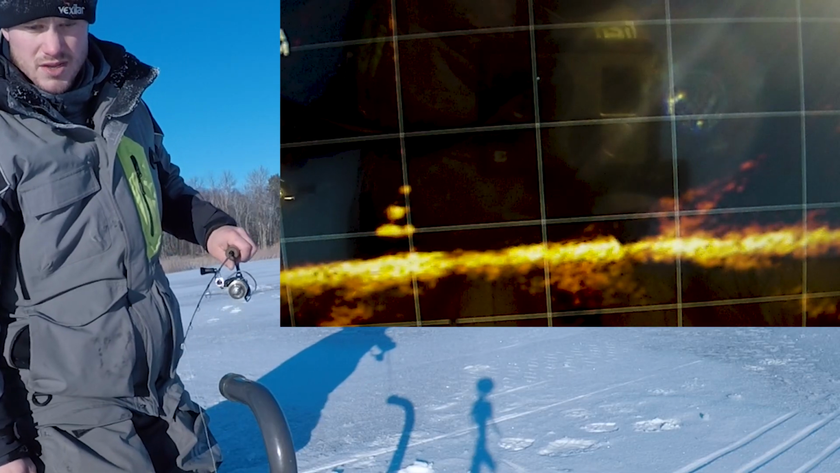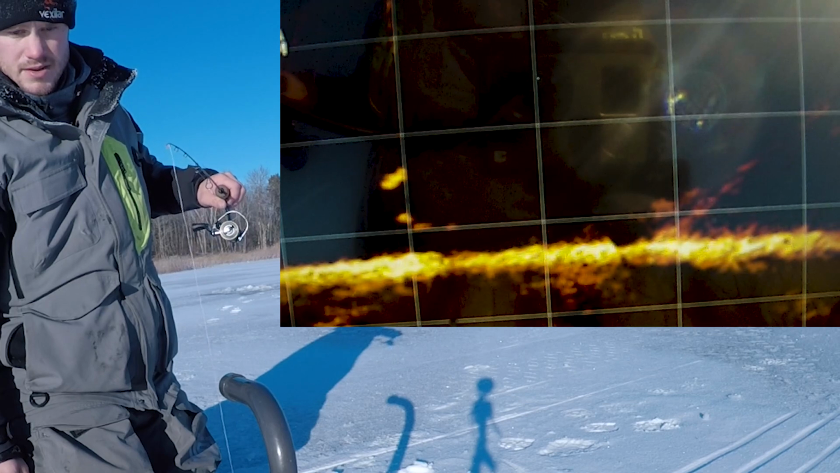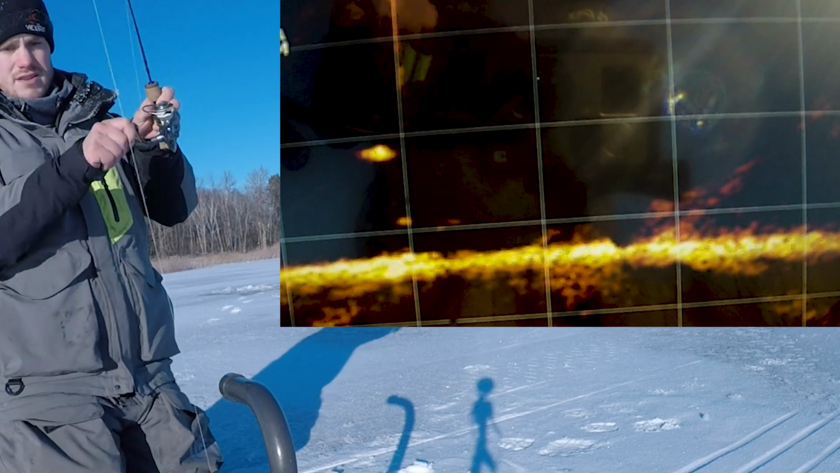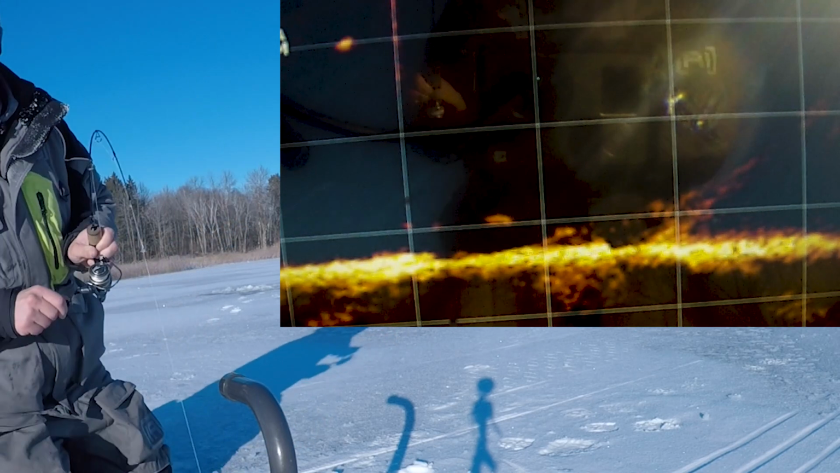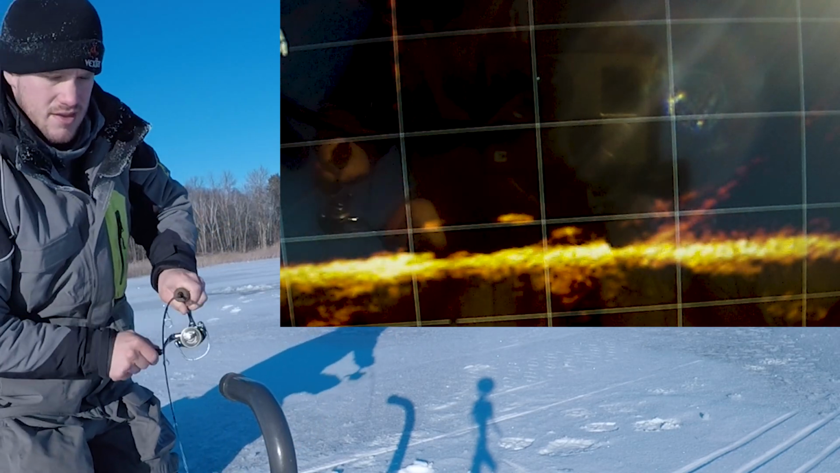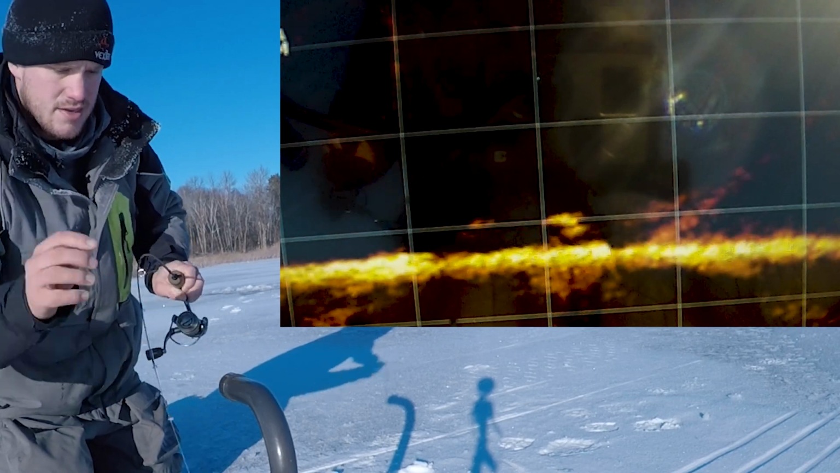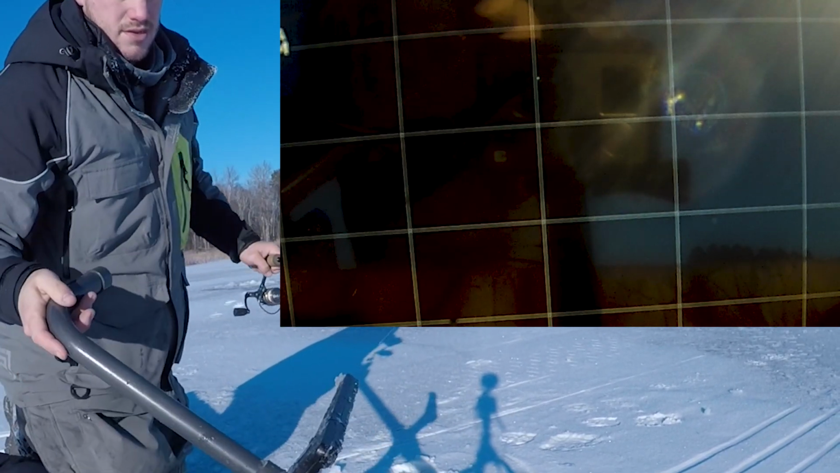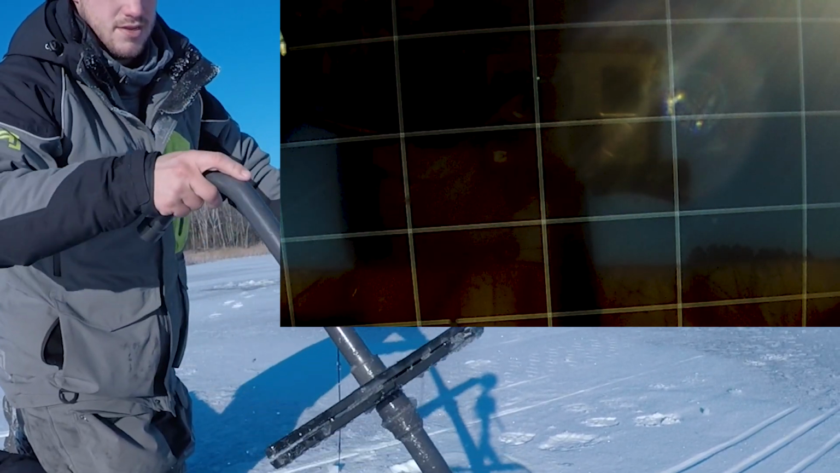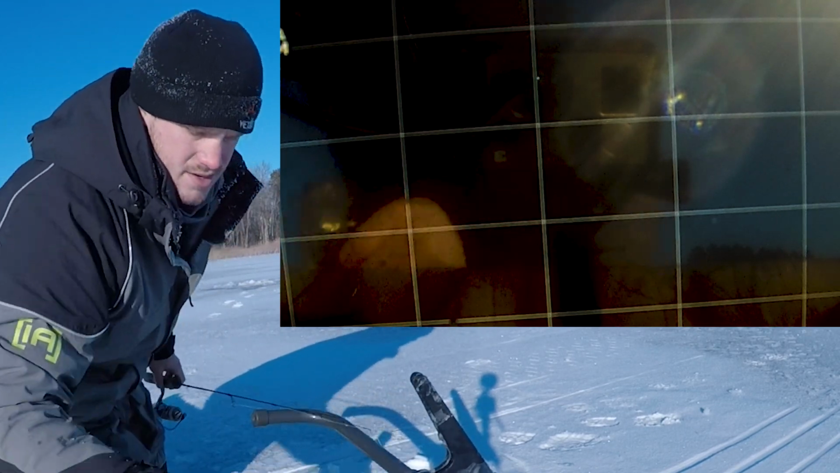Couple. Ooh. Come on. There he is. Oh, my bail is frozen. Get my transducer up here in a second. And there we go. Oh boy. Another beautiful fish. That one came right off.